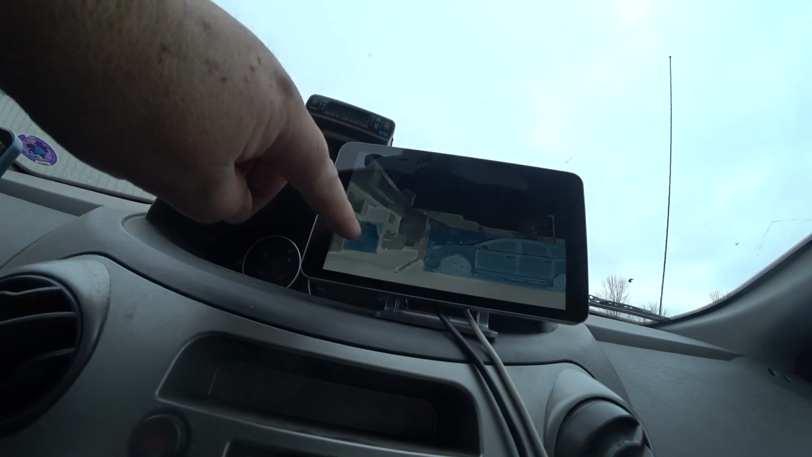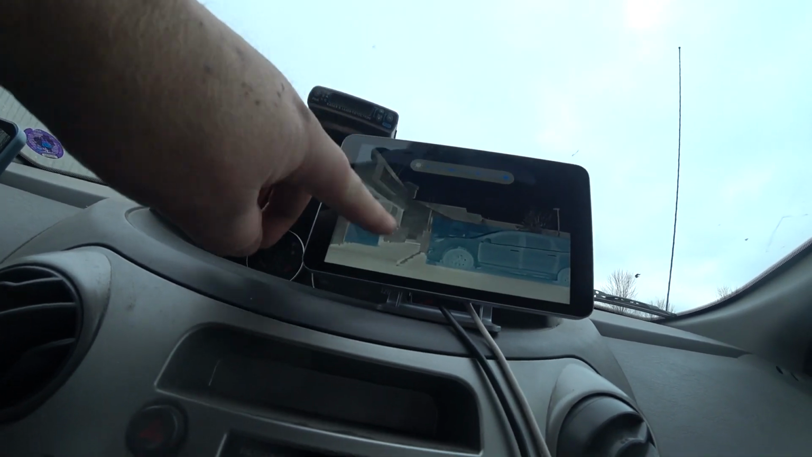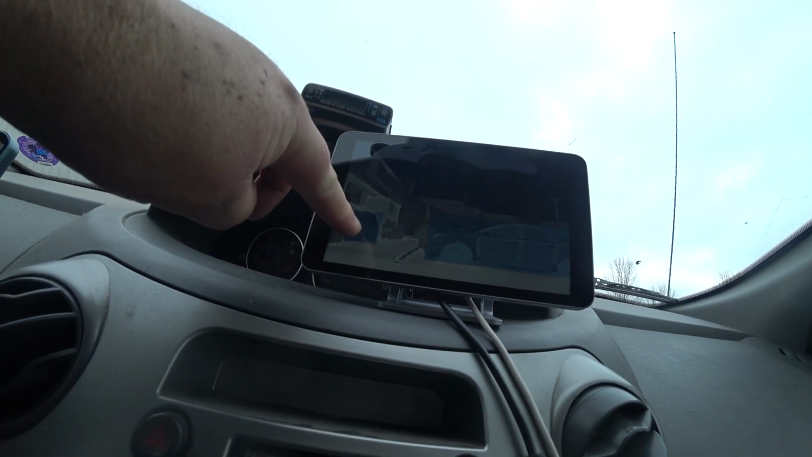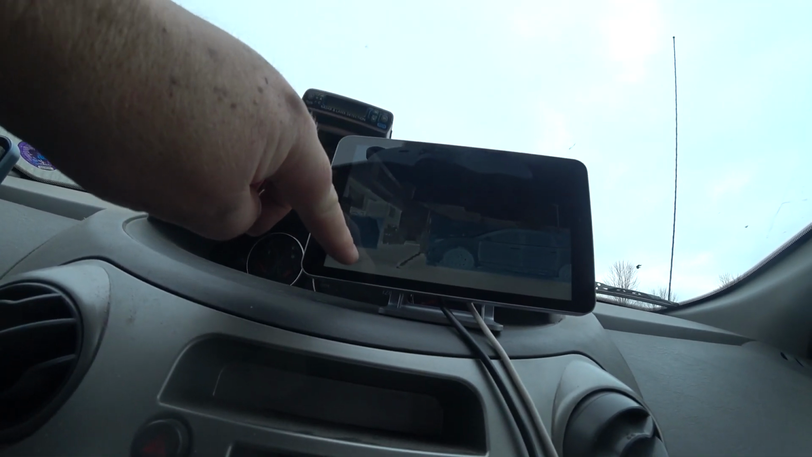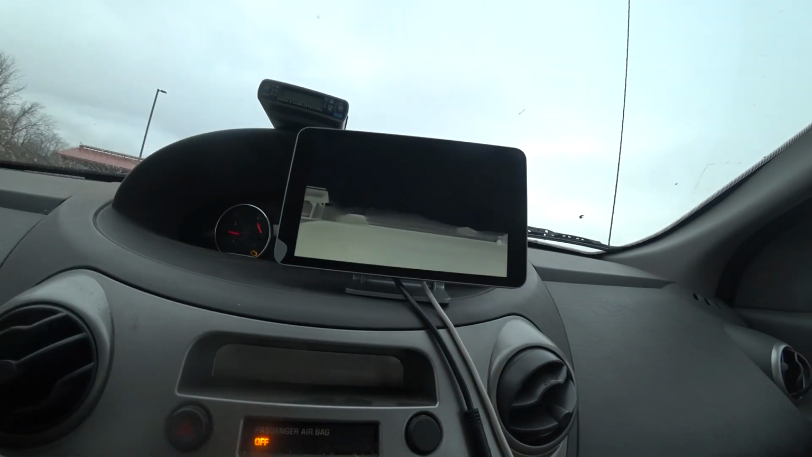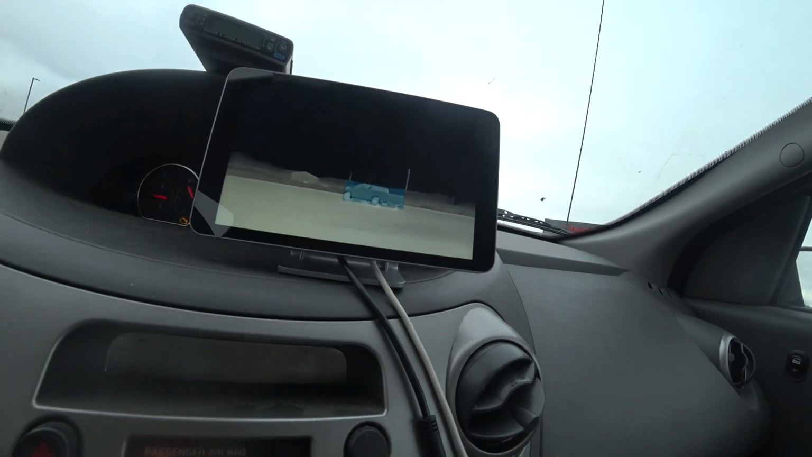I really like this feature on this. A simple swipe. You can turn down the brightness level of the screen at nighttime. Same with volume on the other side. That's one feature I really like. There's a truck that's blue.